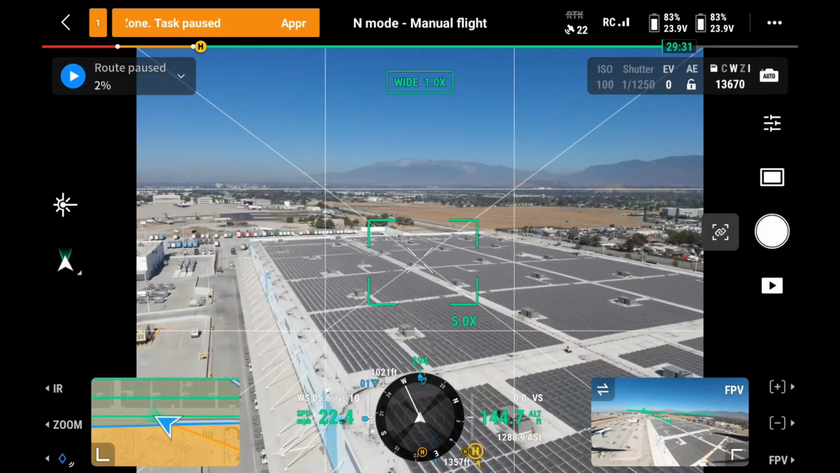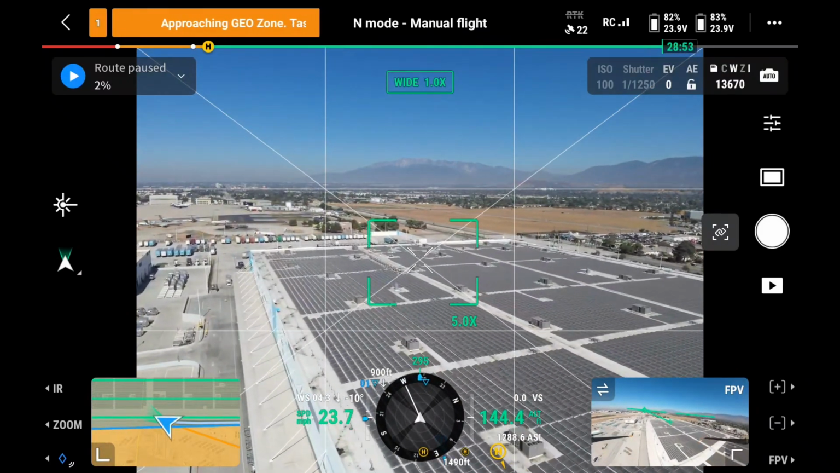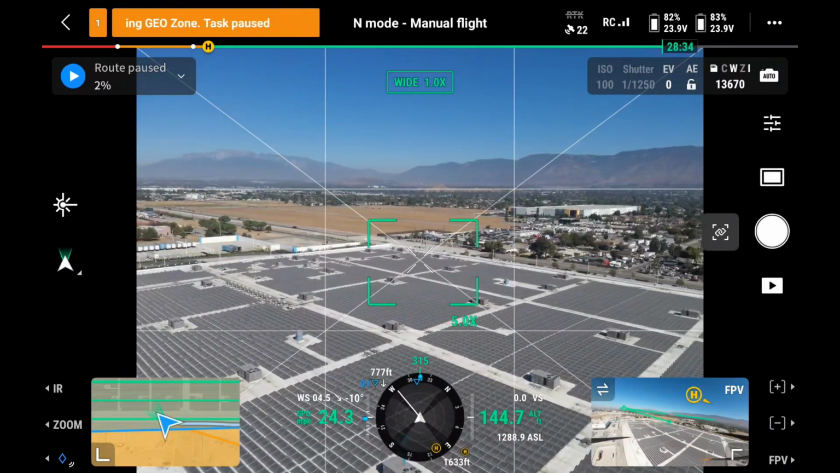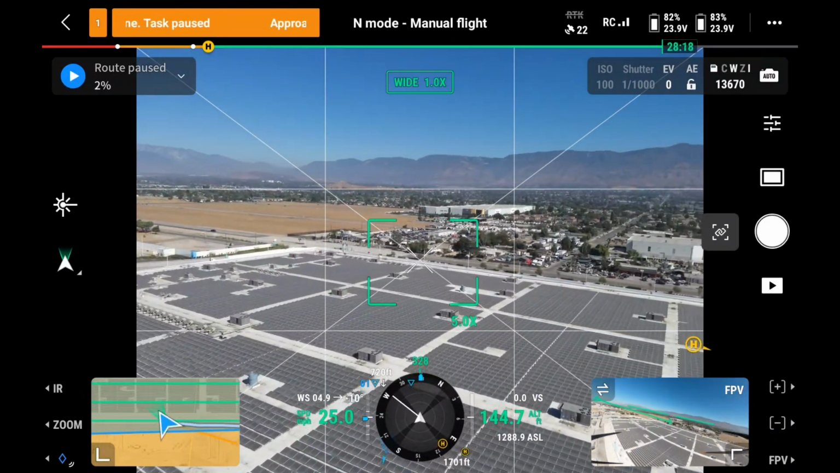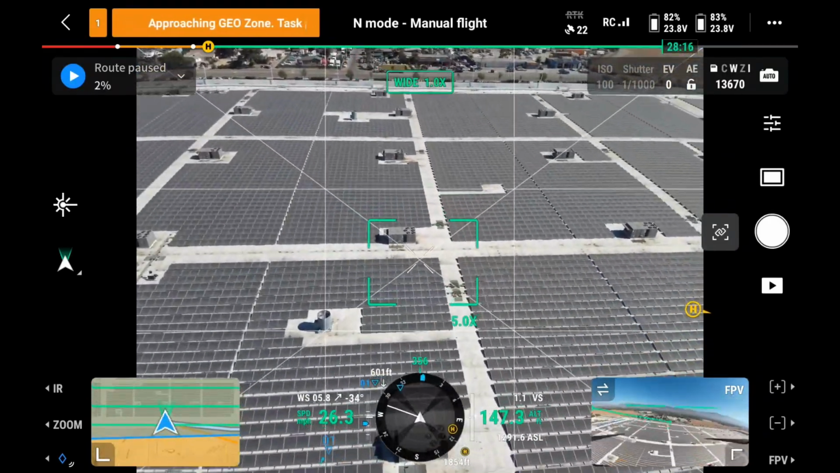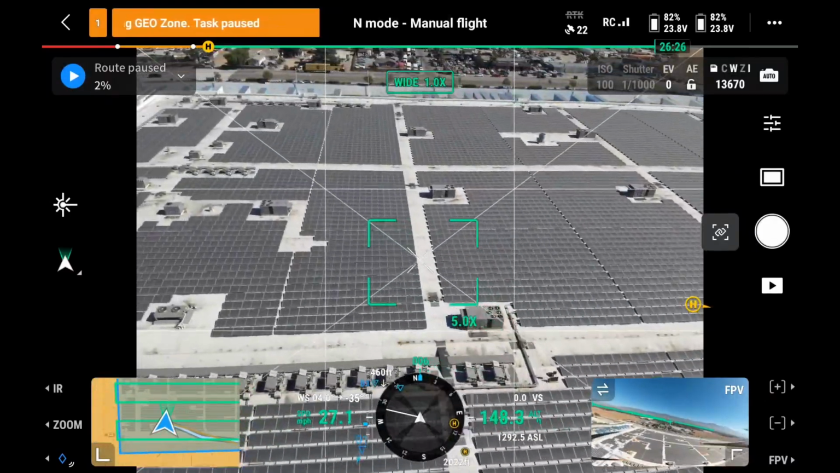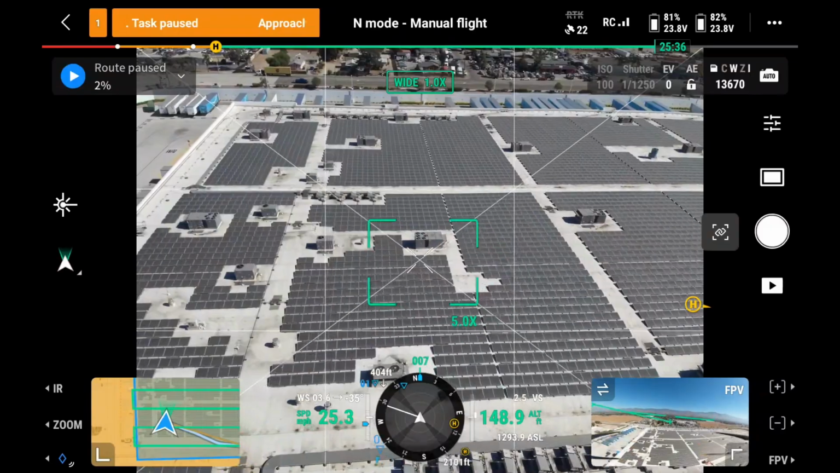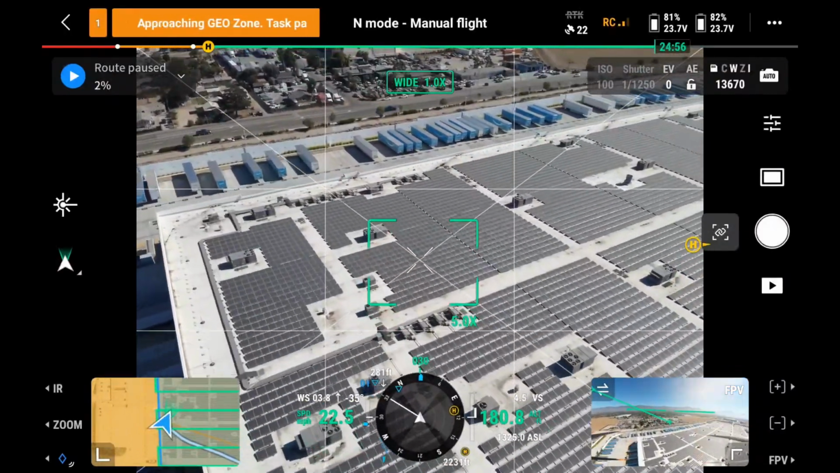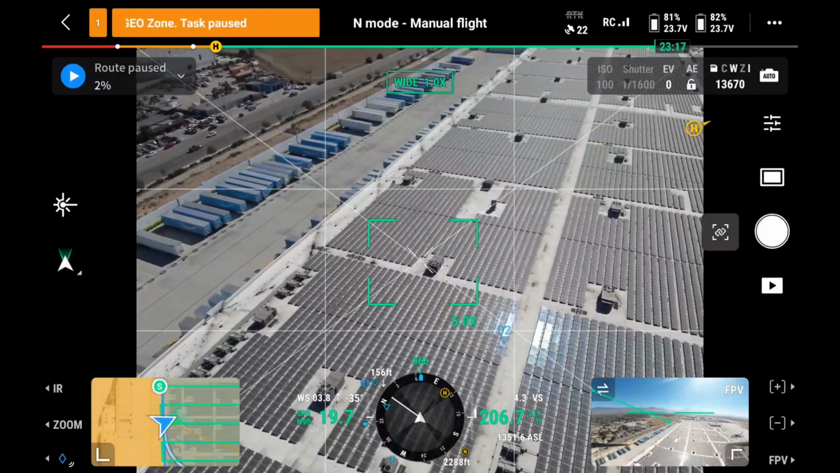As you can see here, you can tell which way the panels are facing. Nine times out of 10, your panels are going to be facing in a south direction. Could be southeast, southwest. That's going to be the normal direction. What I'm doing now is a pre-flight to make sure there are not going to be any obstacles or hazards in my way.